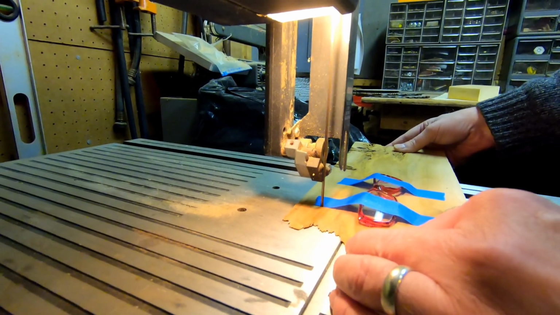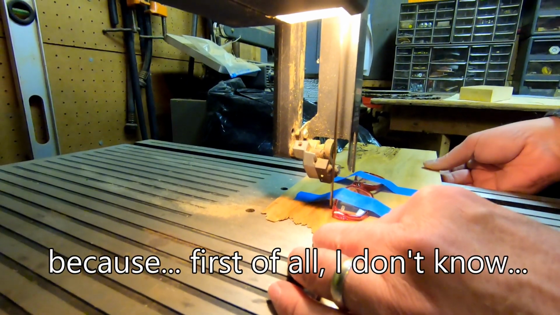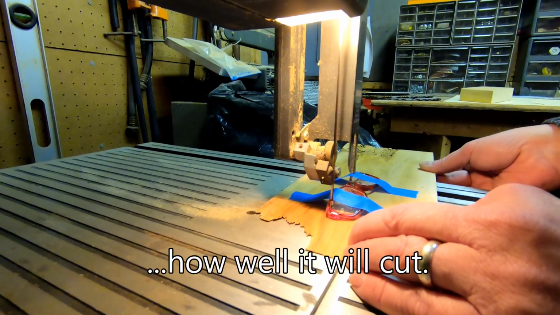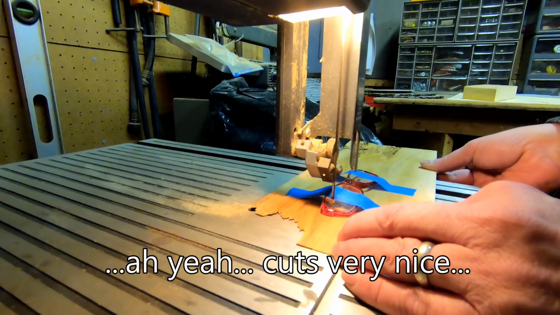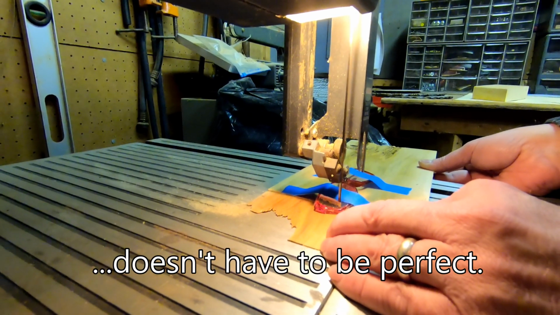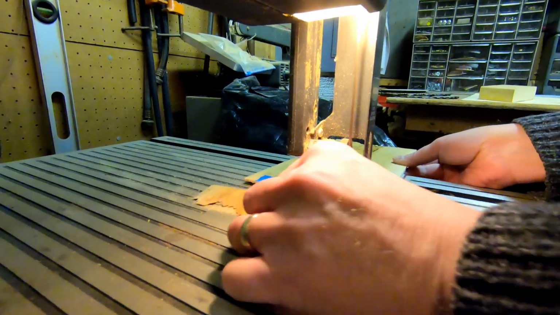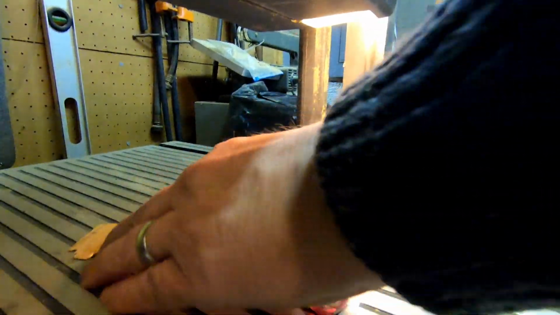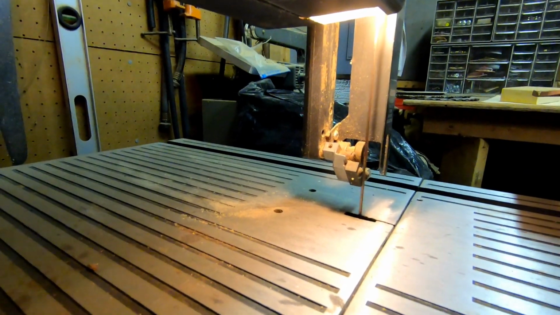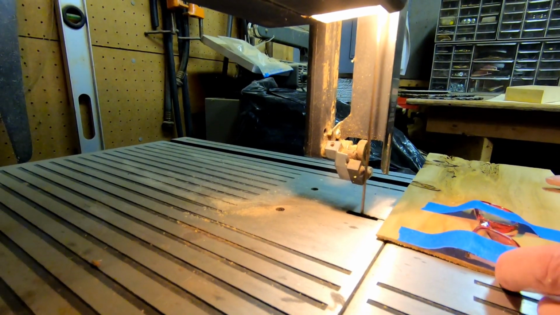I'll go really slow. Really slow because I don't know. Oh yeah, this is very nice. Doesn't have to be perfect. Go on through. Yep, don't fight it. Okay, and here's more scrap. Okay, the next piece is going to be the real McCoy, so we'll get in there.